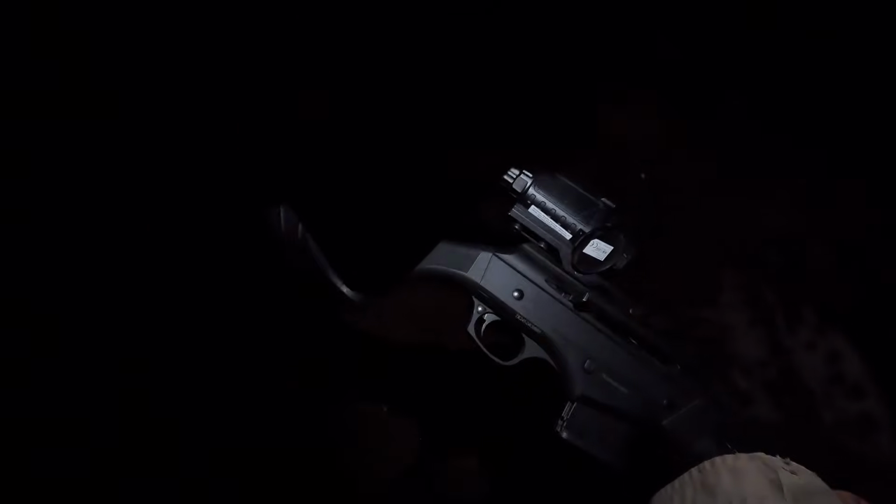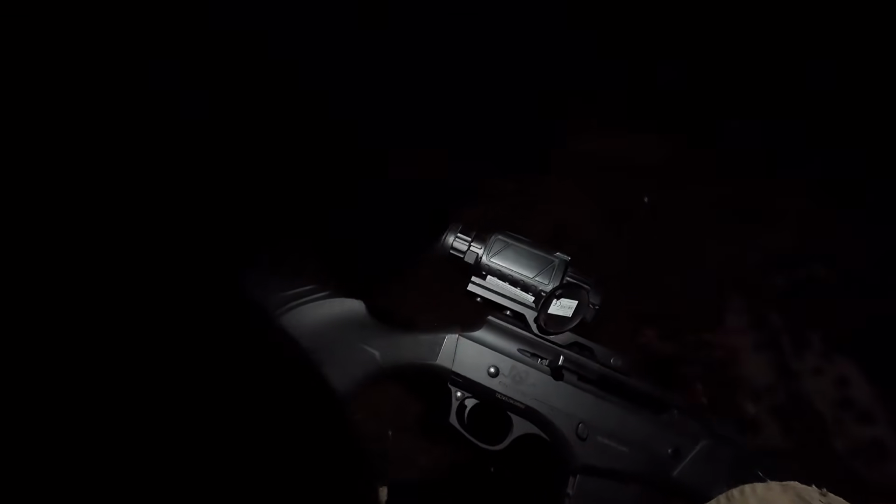Yeah, don't think there's any others around. There's a few of those really close shots, I think, that must have gone over their head. It's fairly high set, this thermal, so I think at close range it's a fair bit higher than the rail. Anyway, did the job. 5 little piglets. I don't think there was any more.